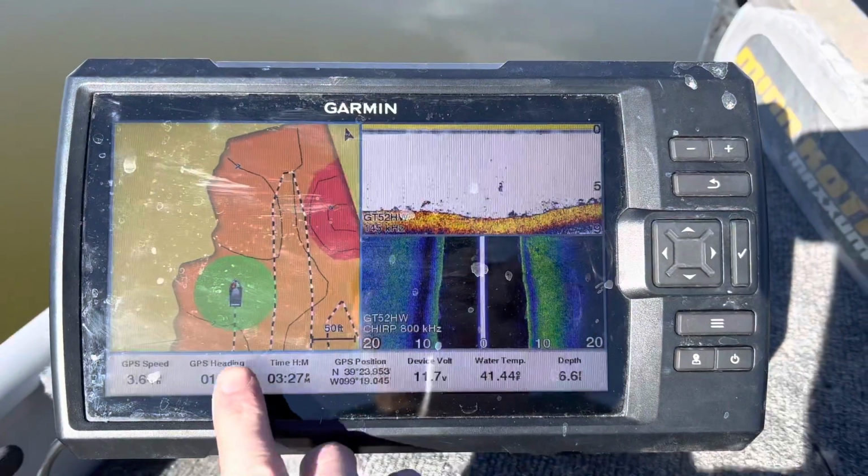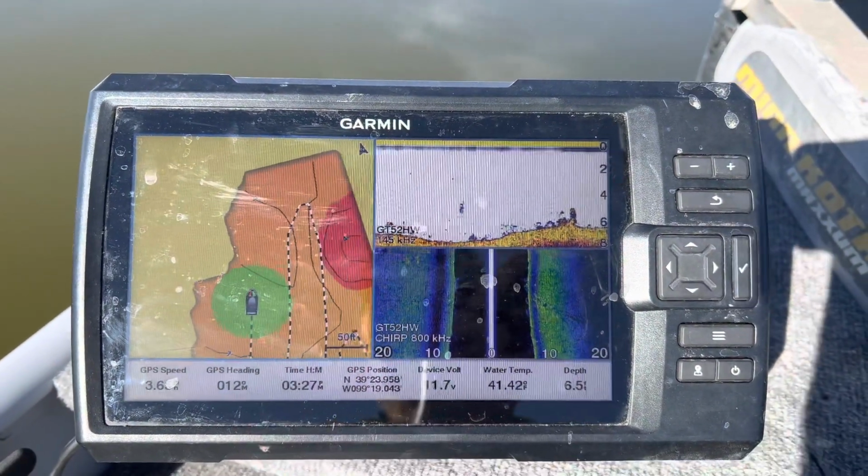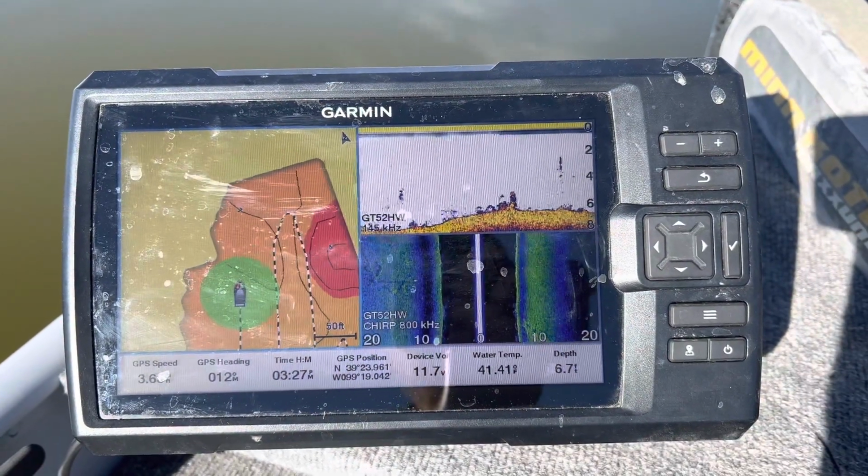Alright guys, as you can see here, I'm making multiple paths, trying to keep the edge of that green circle on the last line that I made. And I'm at roughly 50 foot on my zoom there, so we're about to turn around again. Keep going at it.